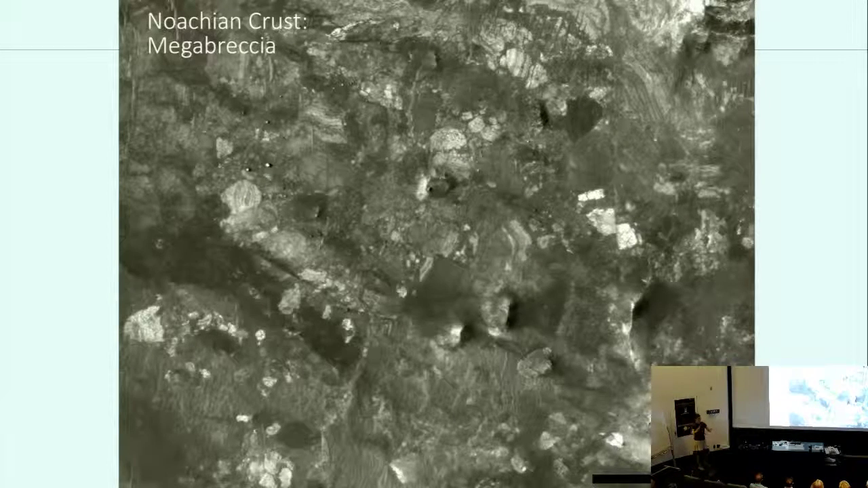So when you have impacts, they throw out huge blocks of material. And these are some of the blocks. This is a 100-meter scale bar. And these are giant rocks that have been thrown out by an impact. And you can see tons of layering in these rocks, too.